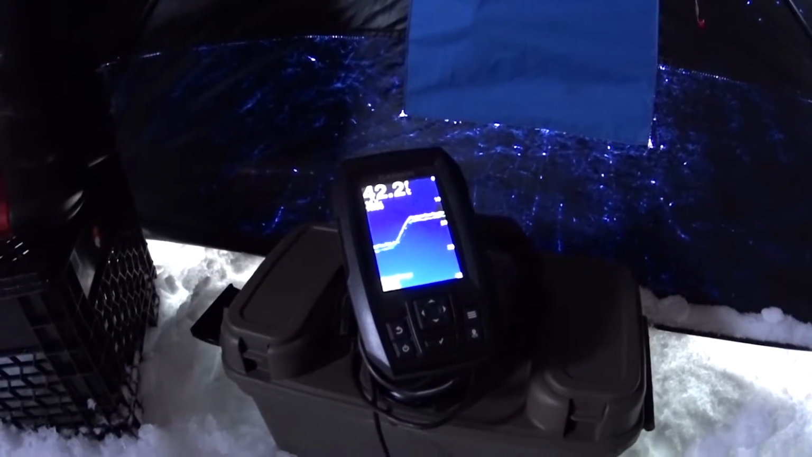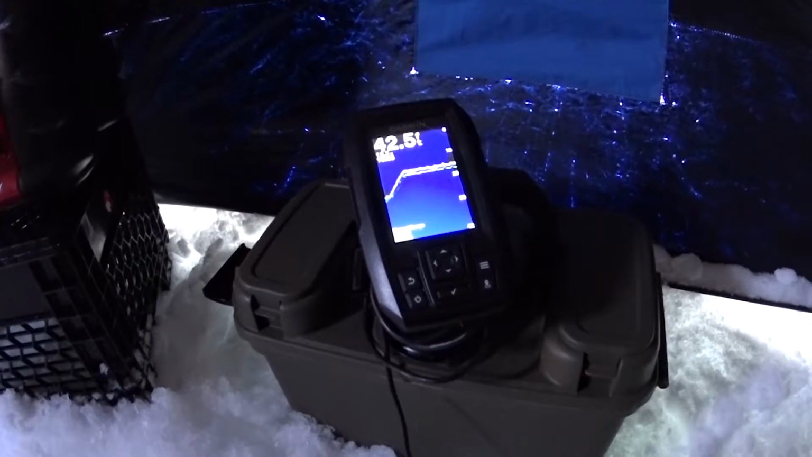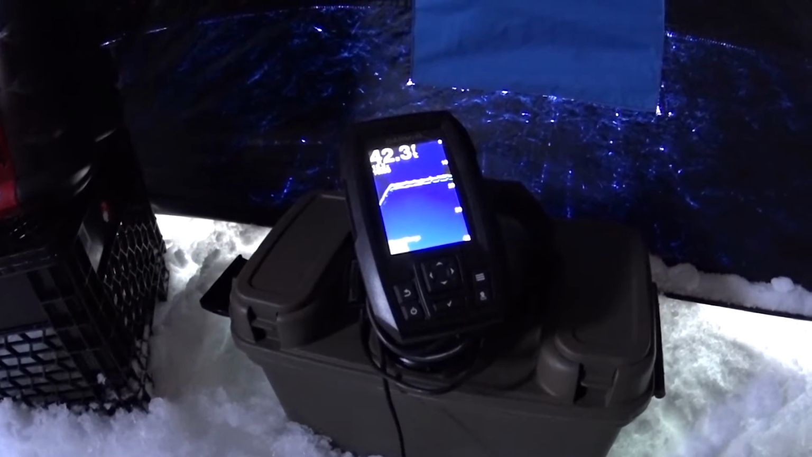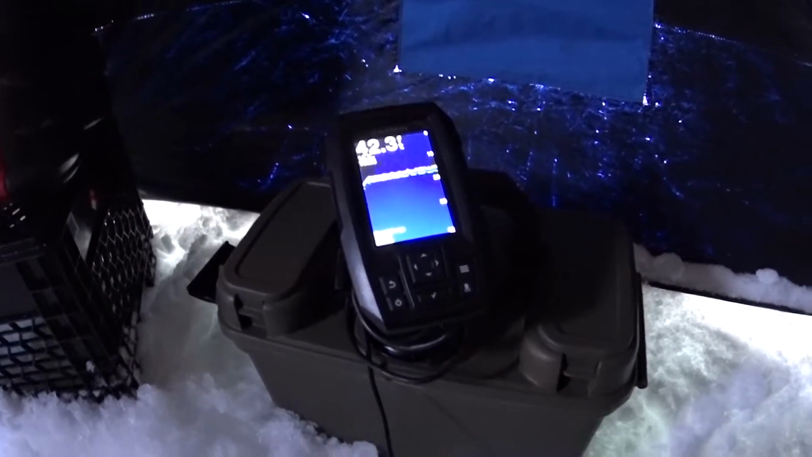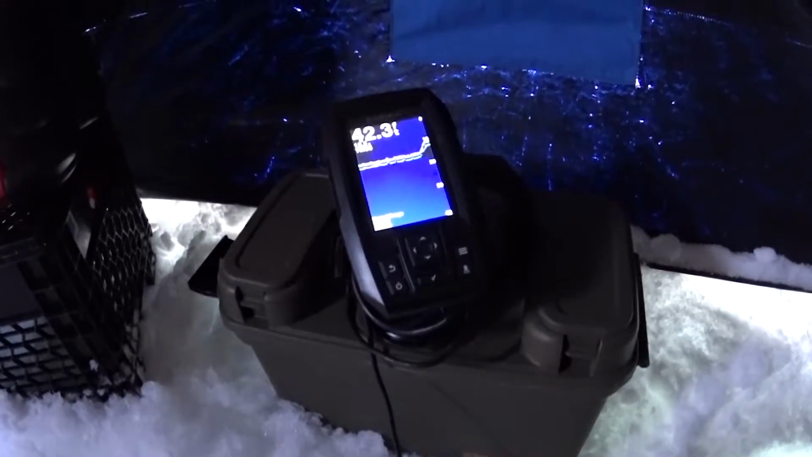It's kind of like trolling. That's what I'm finding with ice fishing for kokanee. You can have a lot of fun with them. Bring them up from the deep, see if you can get them to bite. I'm going to reel it up again. See if we can get them to follow it up and bite it.